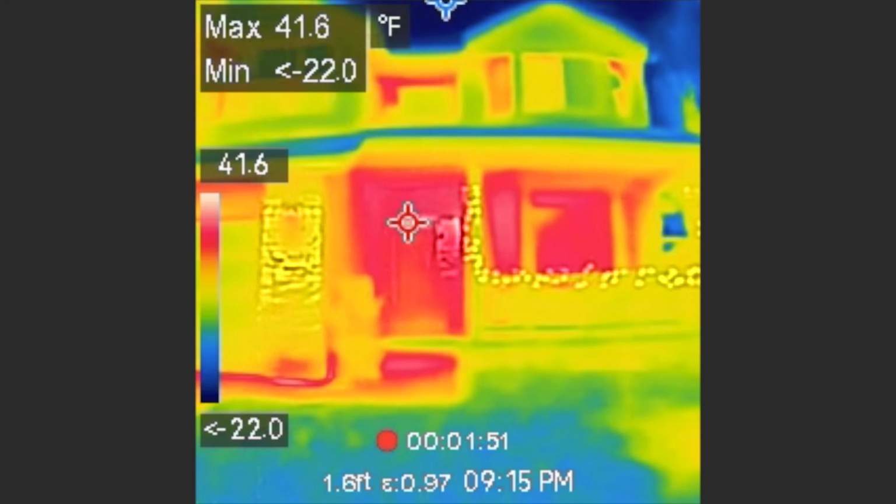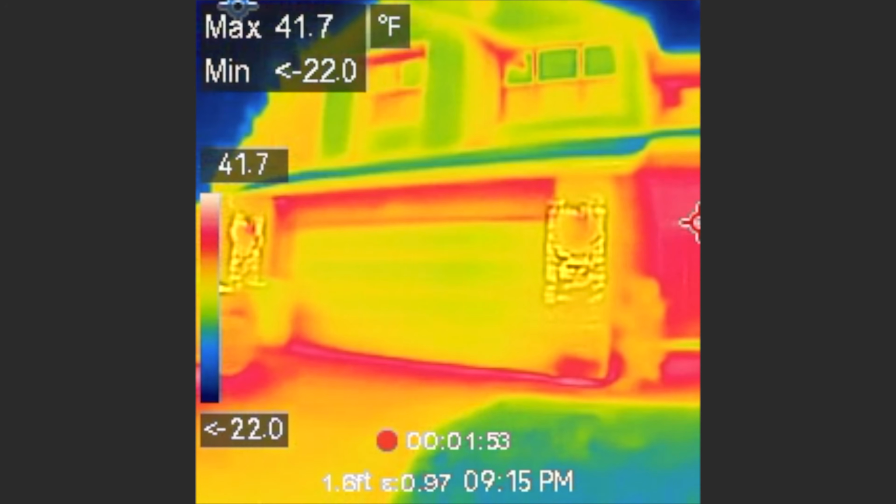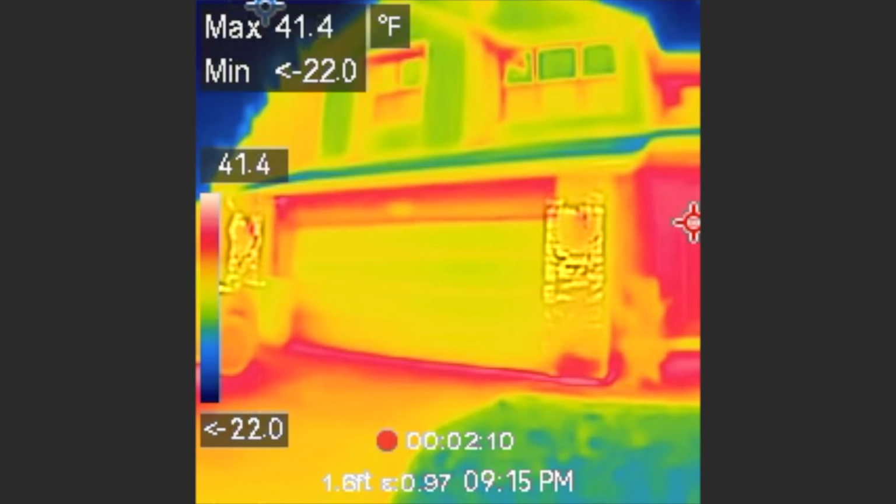But check out my garage door. When we do that, it's an insulated garage door, so the center part isn't losing any heat. But the top and bottom, it almost looks like it's not even closed properly. It's definitely losing heat there, and that's just the nature of it, because you can't have a perfect insulative seal and have it be able to be opened and closed, but it's not great.